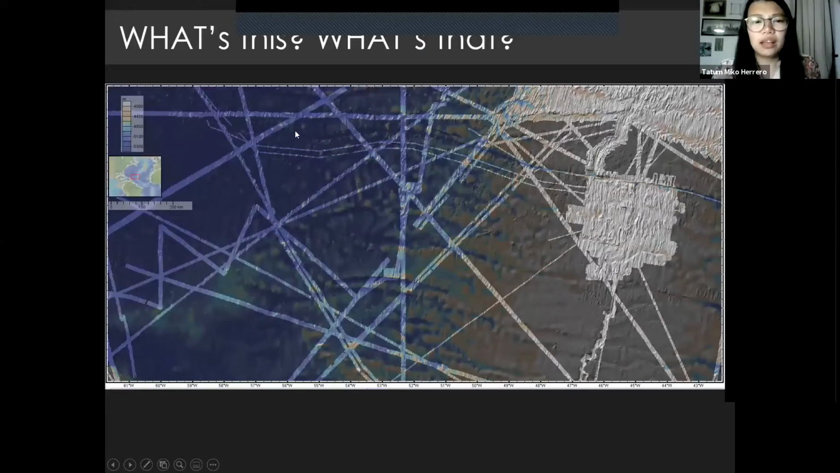So I guess in this part, when you look at the details, we are still mostly blind in a way, because we always target those big, large features, and we always go there. As you can see here, this is the mid-ocean ridge, and you can see how much they have mapped in this area, because they want to go there, they want to study, and they map it in detail.